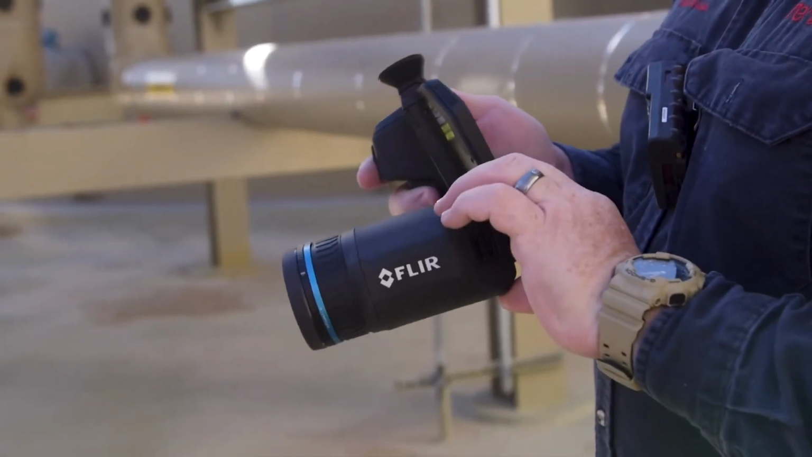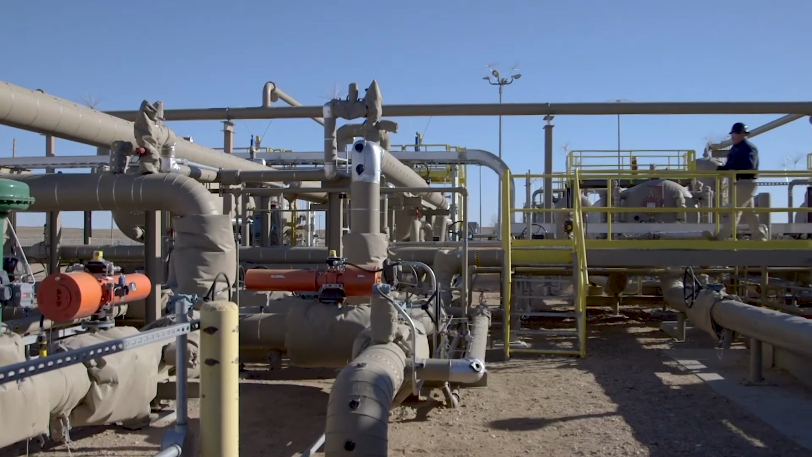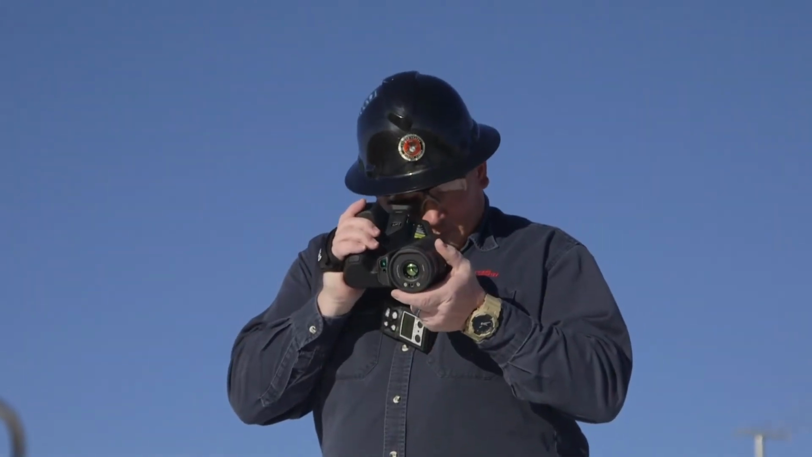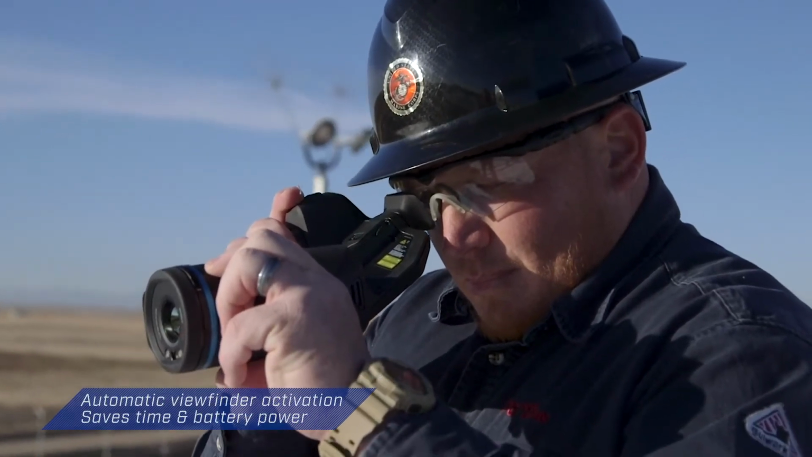Built on an award-winning camera body, the GF77 offers the ergonomic design you need to complete inspections comfortably. Hold it at any angle. Switch to the viewfinder in bright light. No need to push any buttons. The camera senses your eye at the viewfinder.